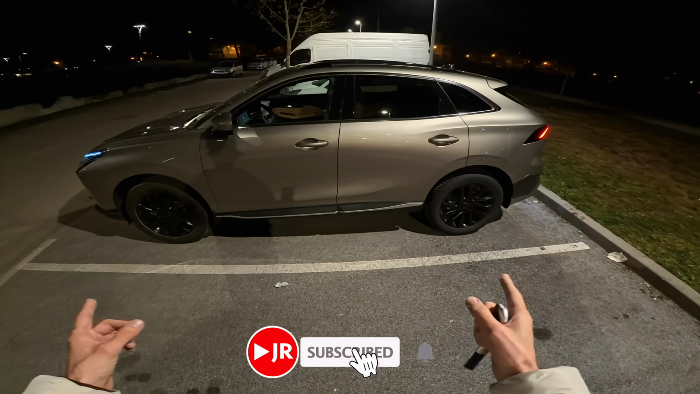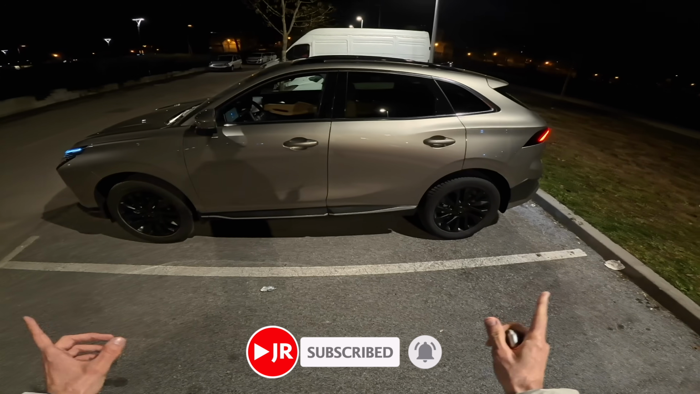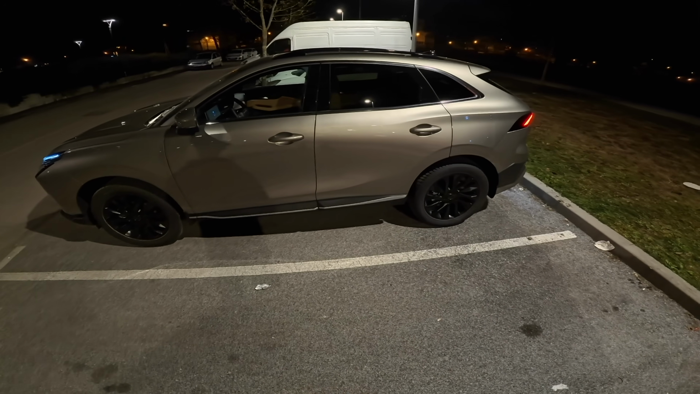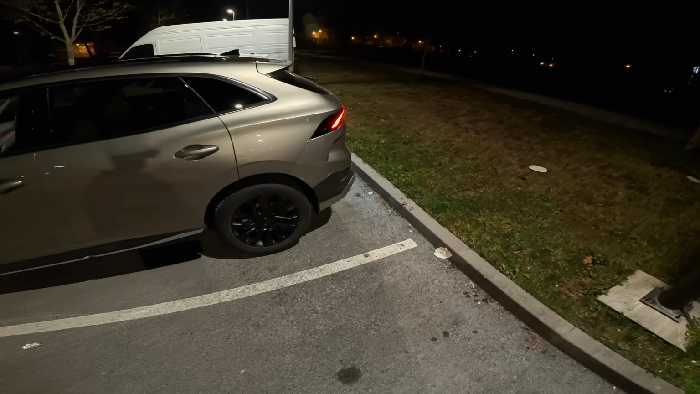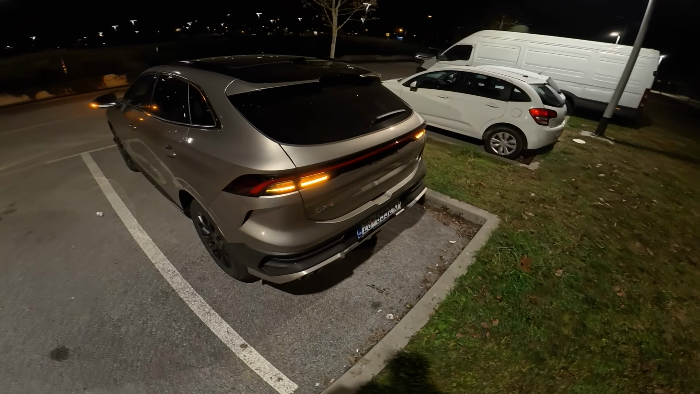We're sitting on 19-inch alloys. Now this is a sport trim. We have a little bit different bumpers and side skirts here, but we do have the same color as last year when we had the exclusive trim.